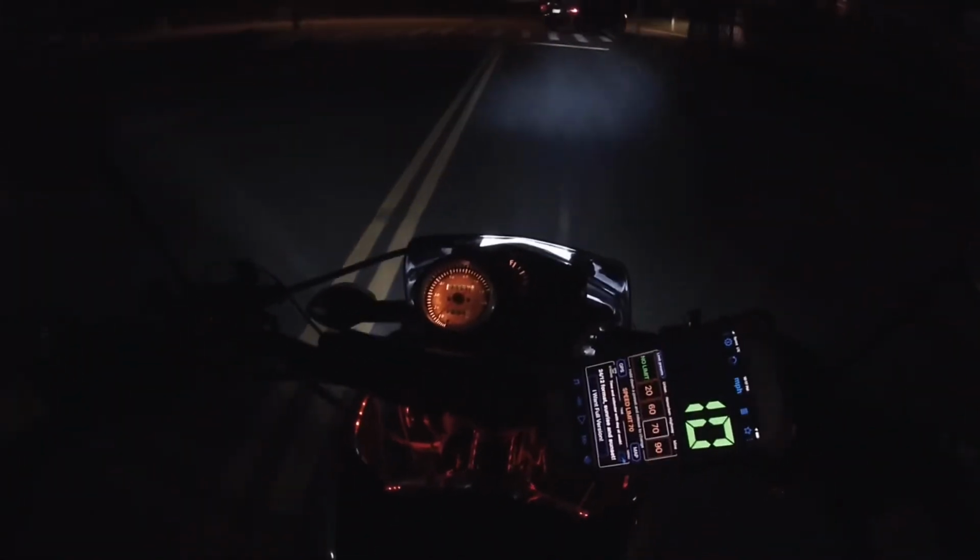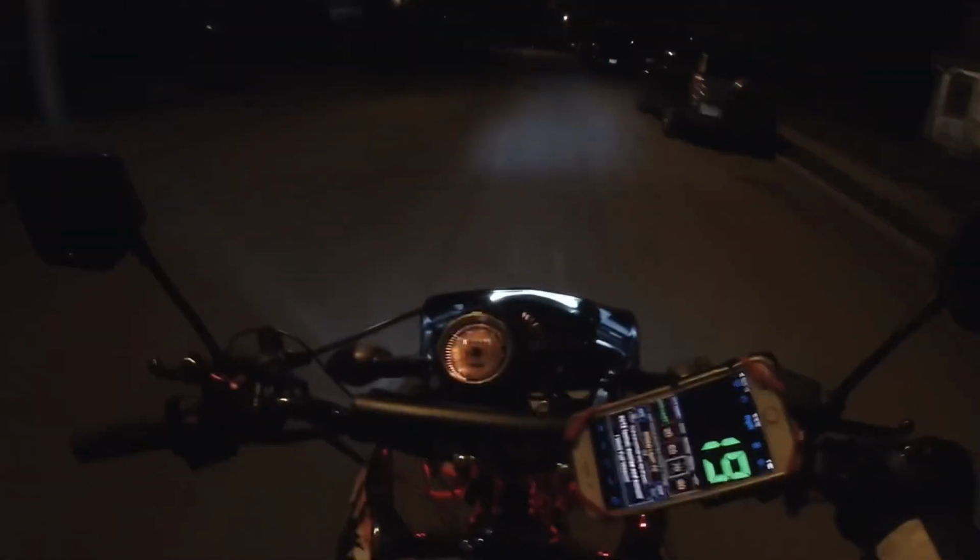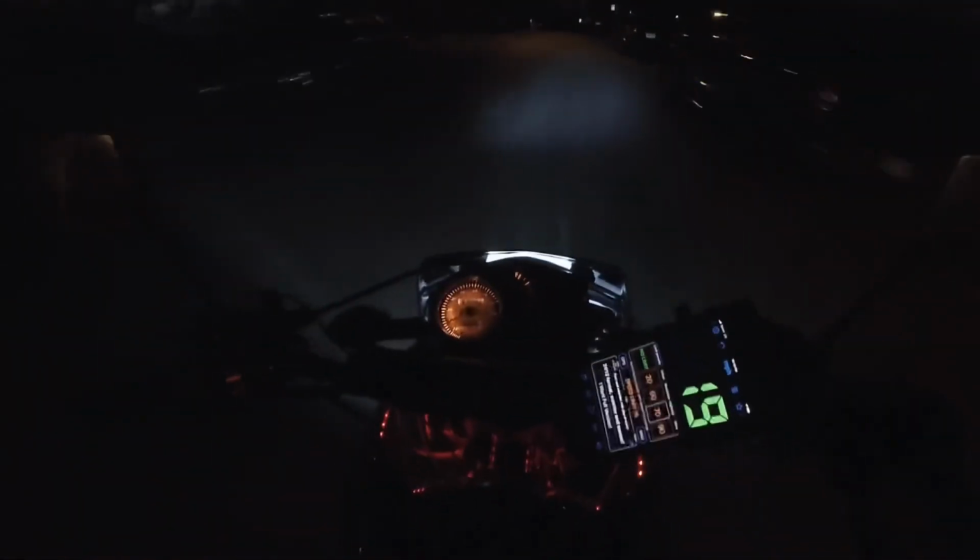I would pull into that parking lot and do some U-turns. But not this time. Yes, this feels great. Being out here with very few cars, enjoying the night like this.